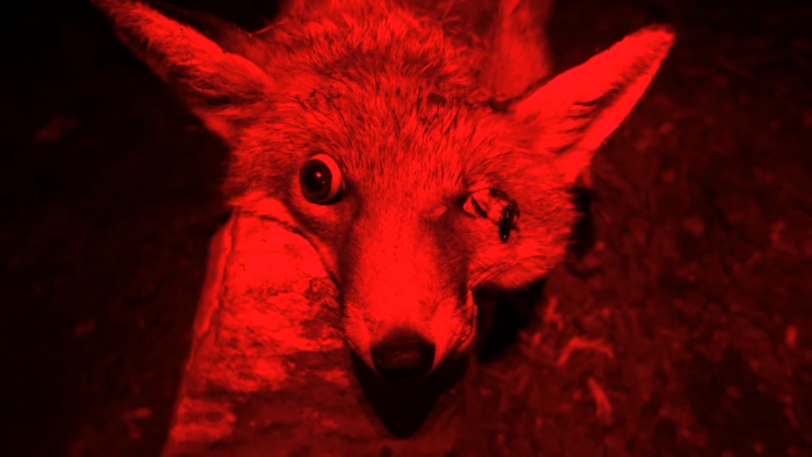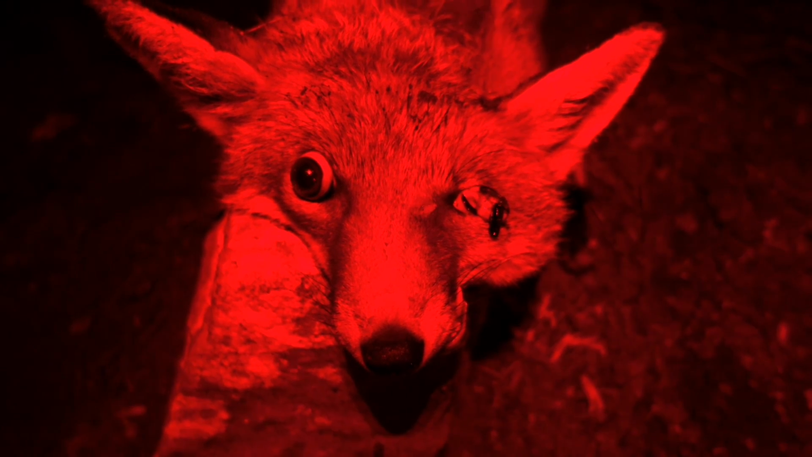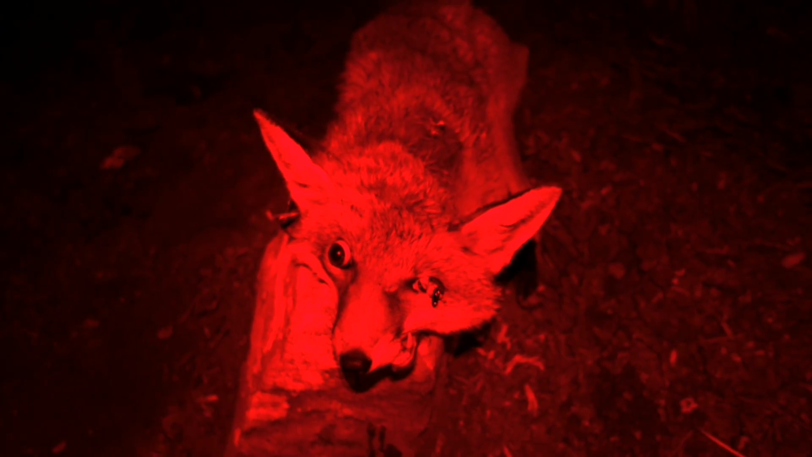As you could probably guess, this vixen copped it big time. That's the entry just there, and yeah, just about removed her head.